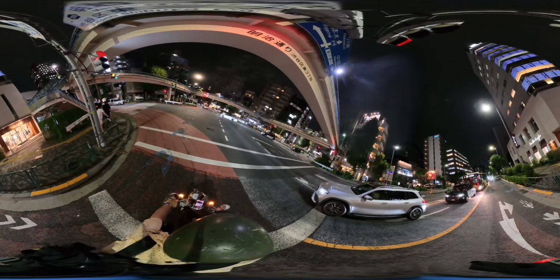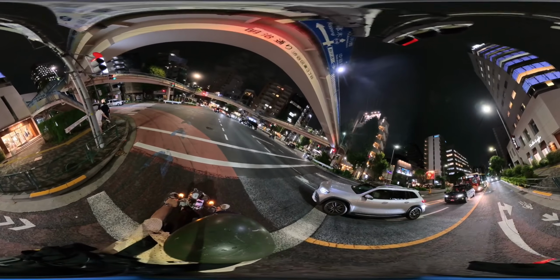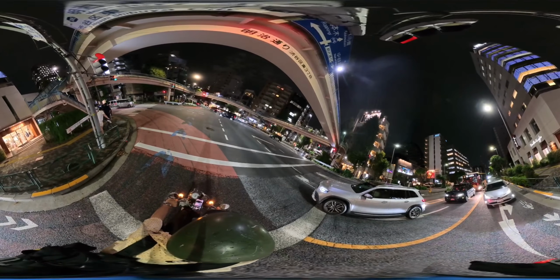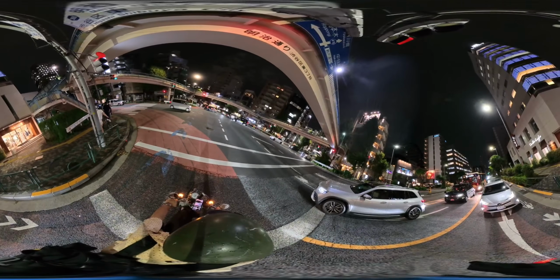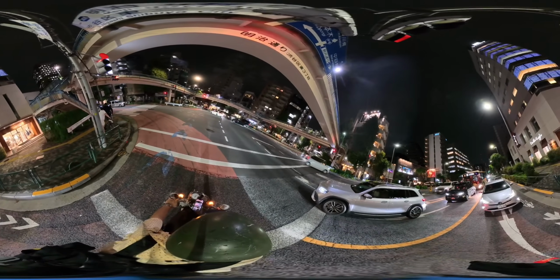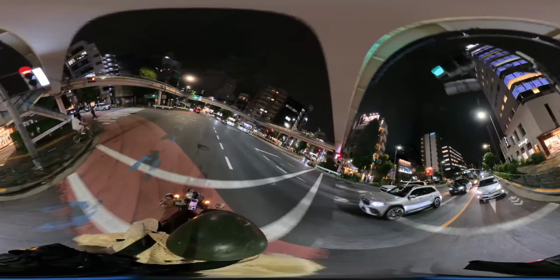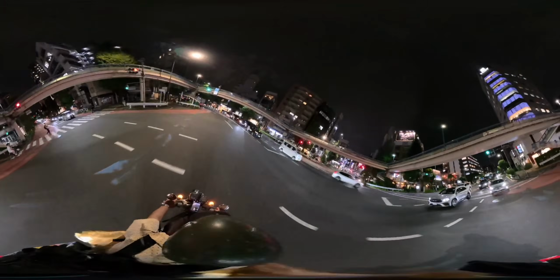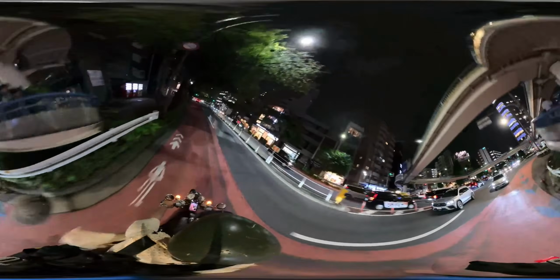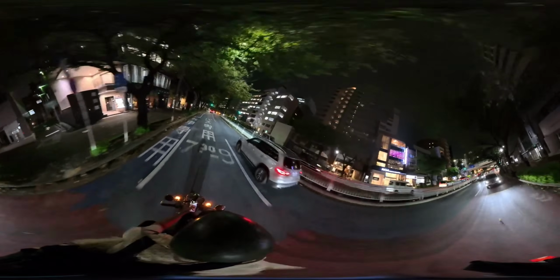But every time I do one of these 360 streams, I get a couple of people telling me I really love these streams. Not a lot, because I can't imagine it, it's somewhat dizzying. I'm using the 360 Insta X5, a 360-degree camera, and I have it on a telescoping monopole that's shooting out of my backpack right now.